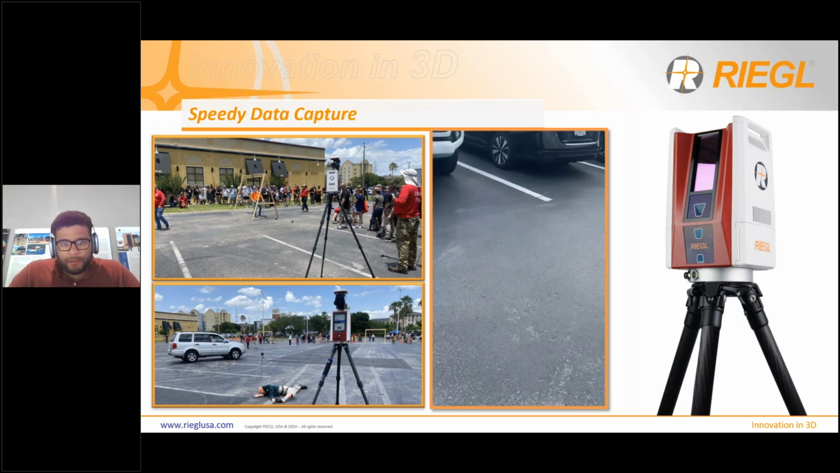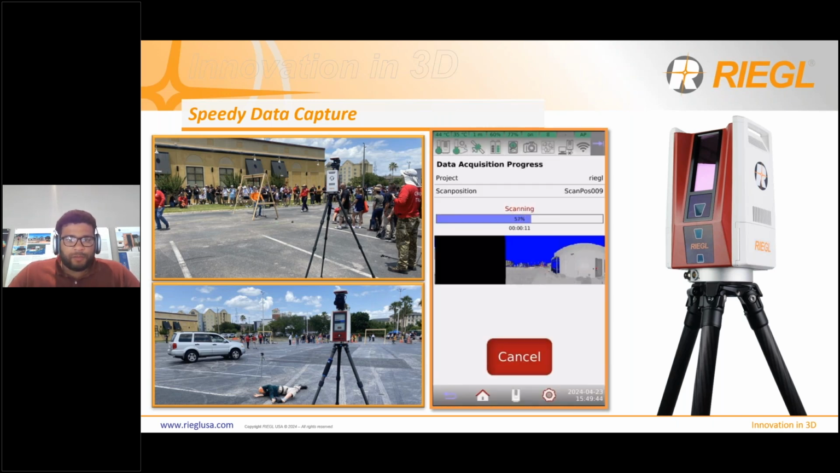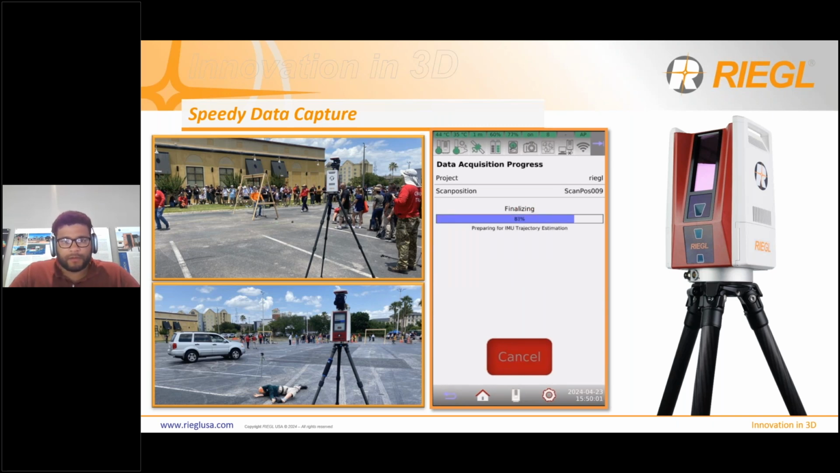So here you see me moving it with just one hand. It's very light. You just pop it down and hit start again. That's really the whole workflow for collecting with our system.